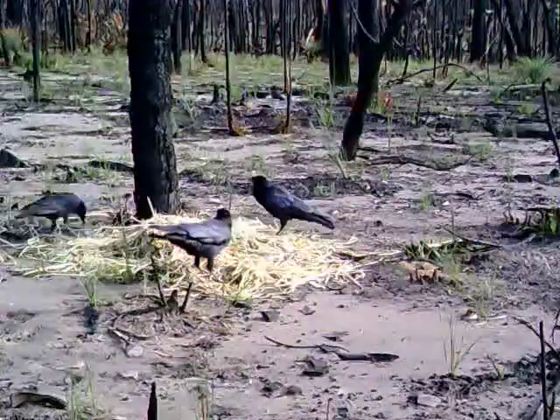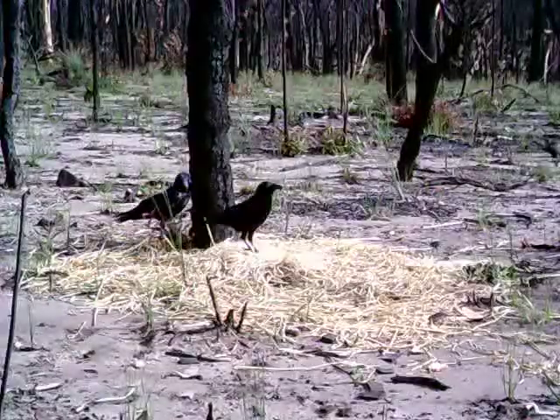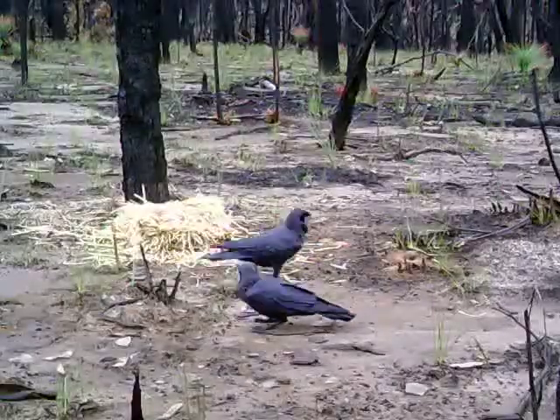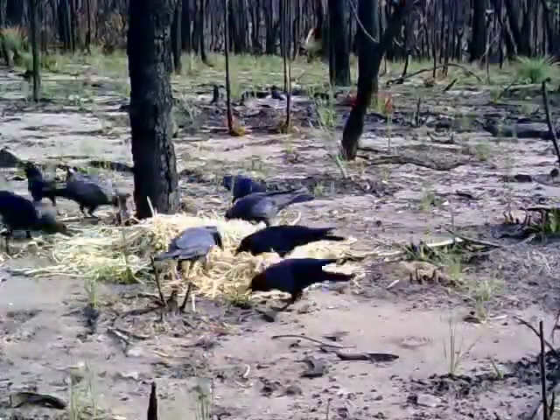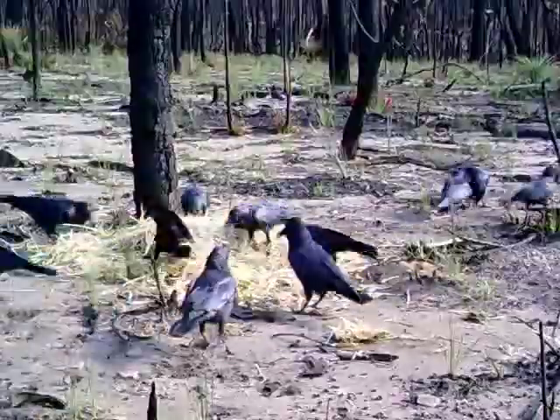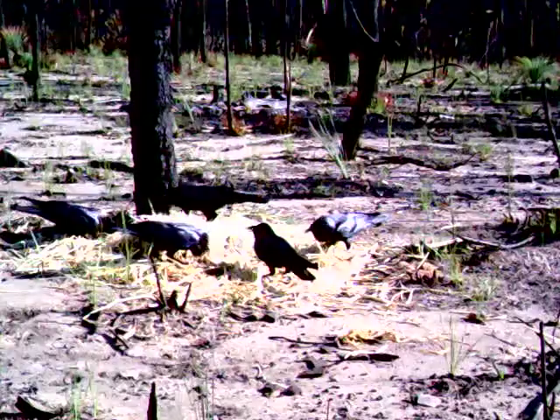So here we have the ravens, or people commonly call them crows. What they're eating here is probably a lot of the kangaroo pellets that we left there, but also with the recent rain that had happened just before this video, there's probably a lot of insects getting into the meadow hay as well. That's what I would imagine they're getting, especially the way they're digging down into the hay. You can see there's obviously a lot of insects around because there's a lot of crows. They're having quite the smorgasbord there.